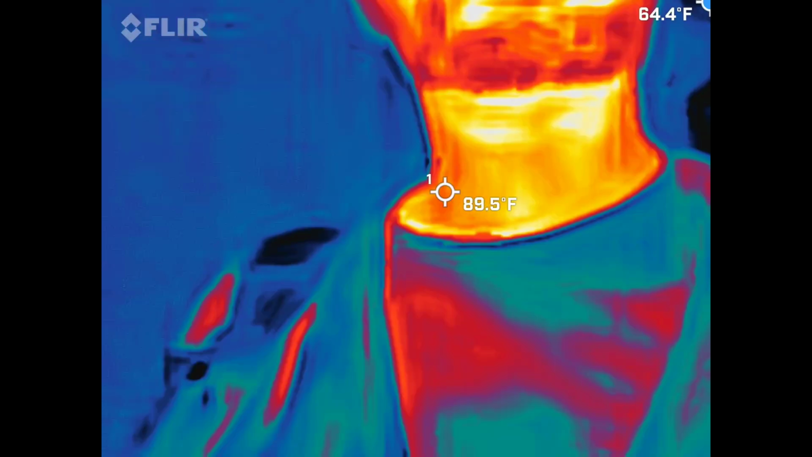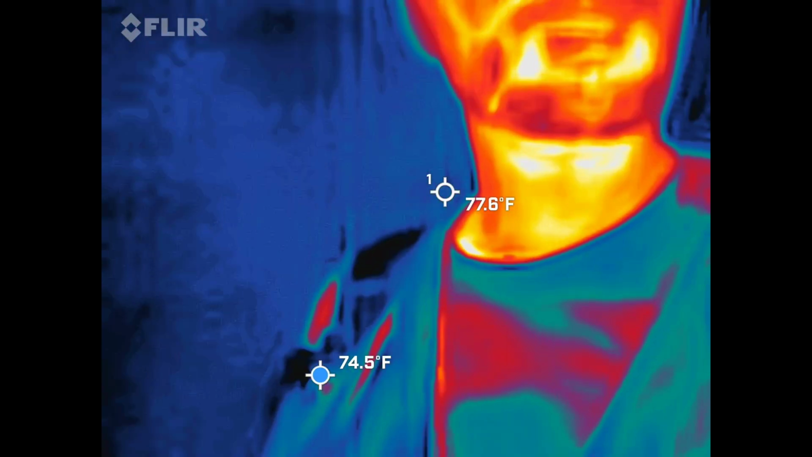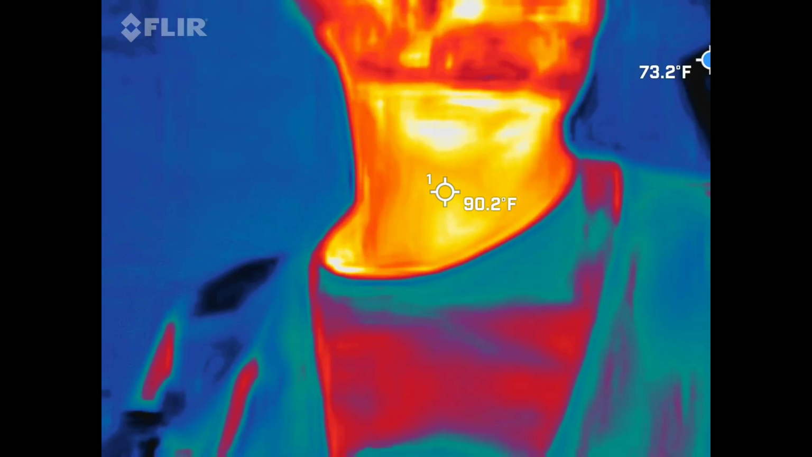Be able to see me in there, guys, right? So yeah, red, orange, and yellow. You are. So this is very warm. This is a FLIR thermal imaging camera. So this is the real deal, not a phone app.